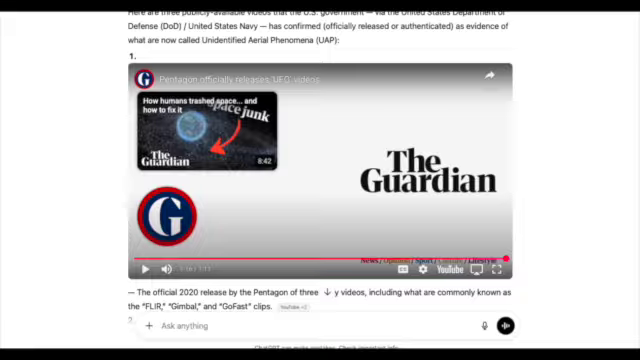So let's take a look here before we go on to the next 3. And I'm not so sure, including what are commonly known as FLIR or gimbal. Let's just see what these are in terms of the definitions of what ChatGPT is trying to tell us here.